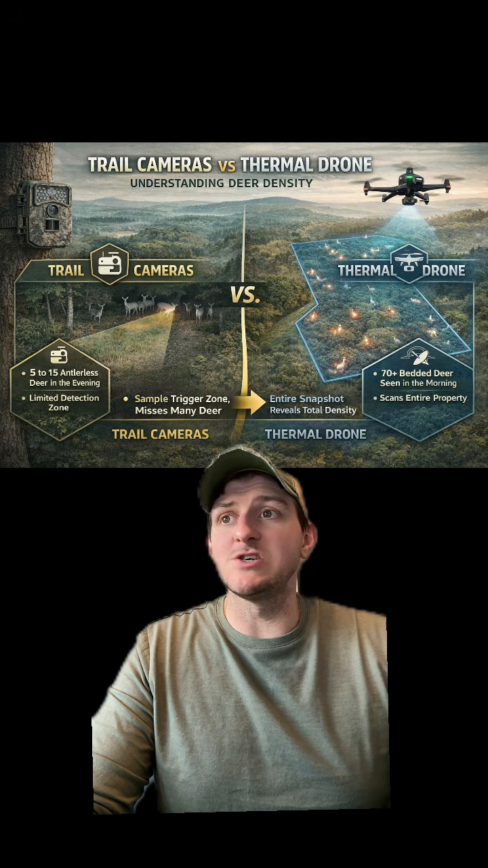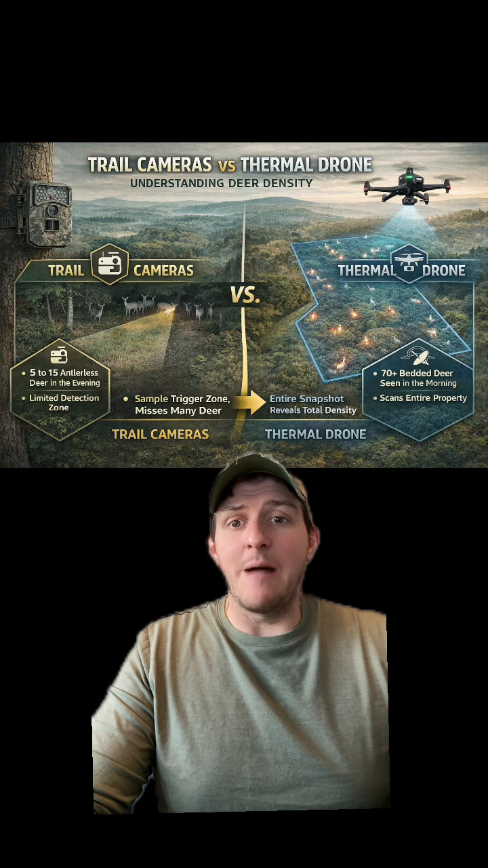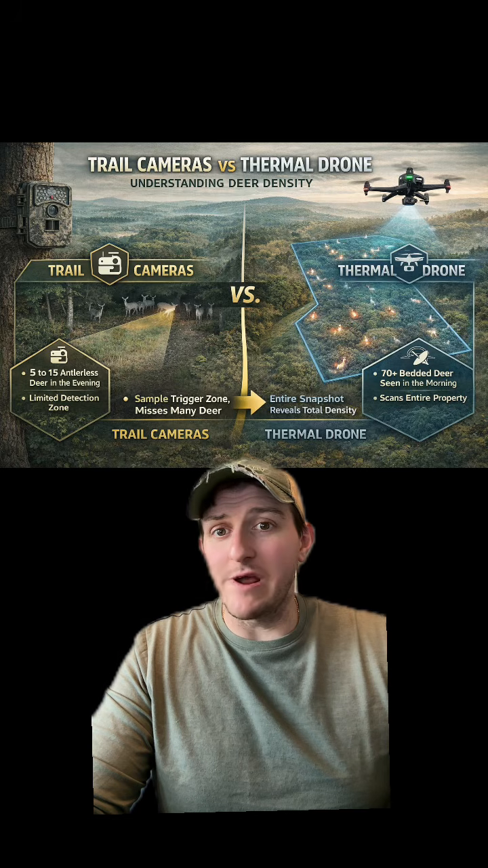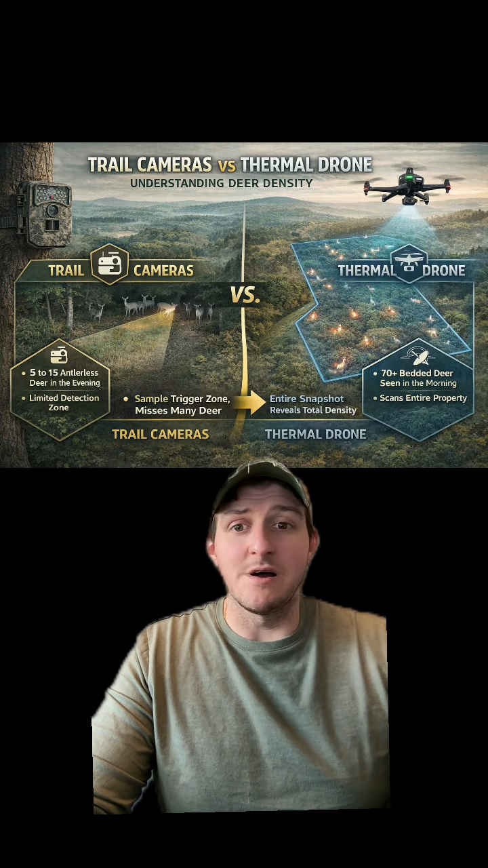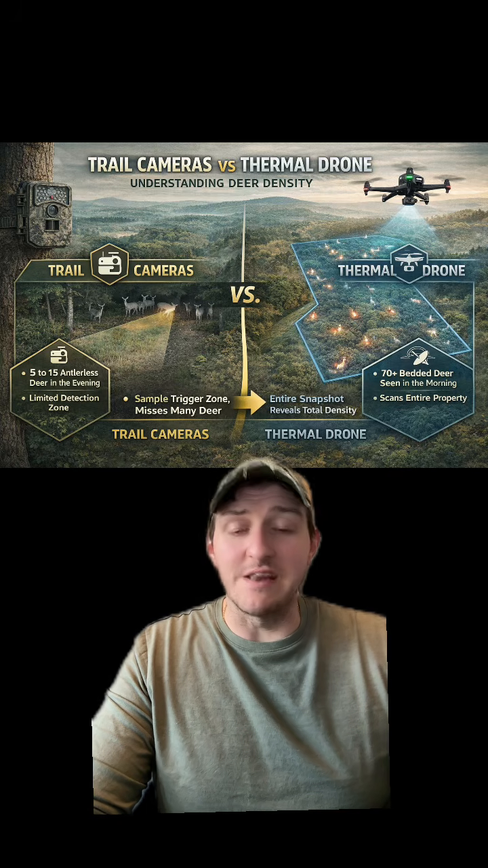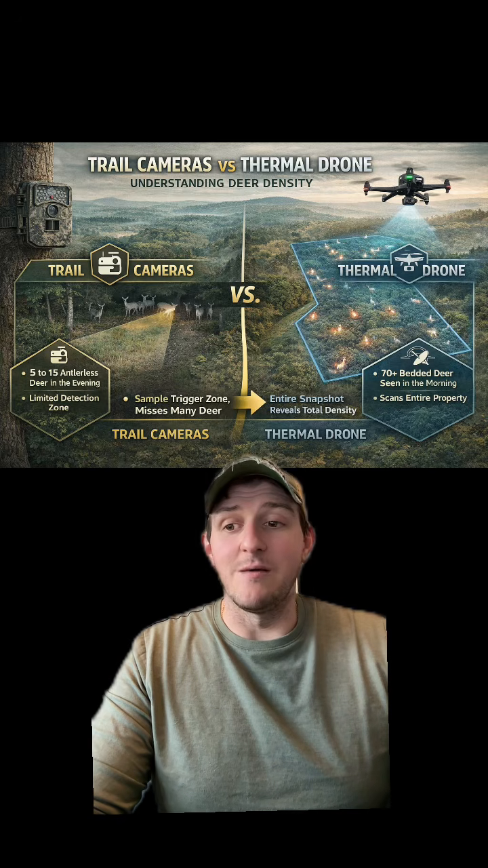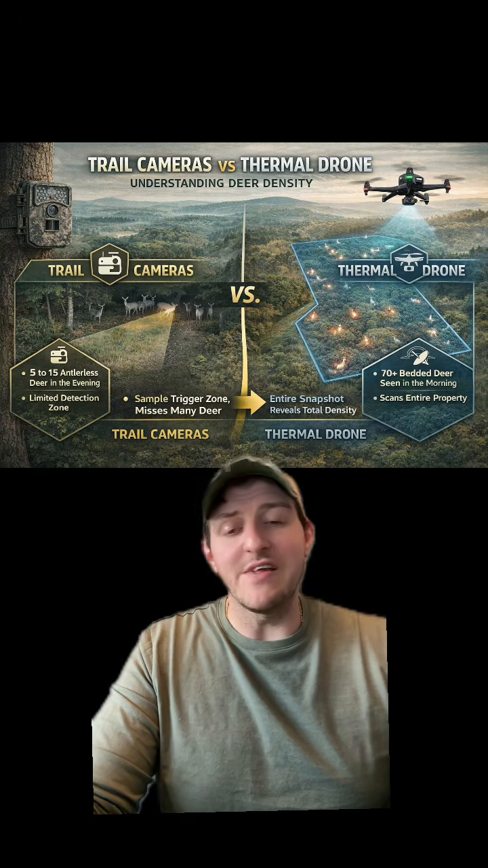I just wanted to highlight all of this because I'm a pretty analytical person, and even with all of that, running 20-some trail cameras, the trail camera data was significantly off. Despite my best efforts to rationalize the number of deer and extrapolate it out, I was way off, and I think this happens a lot.